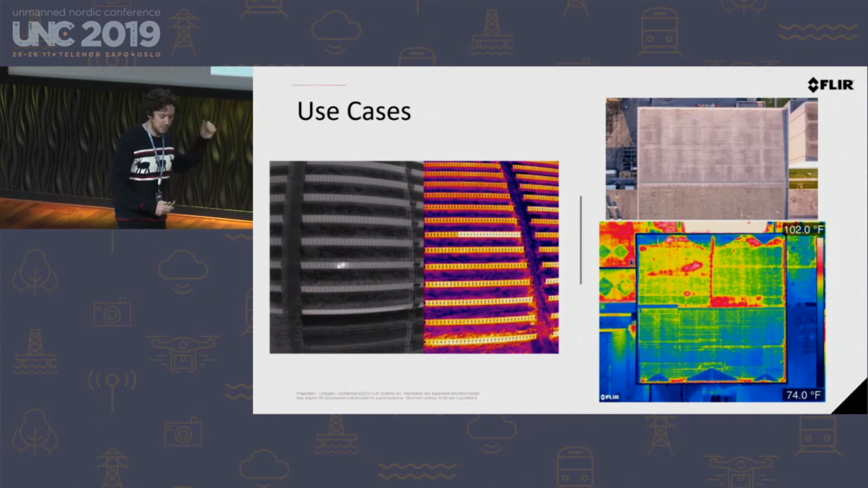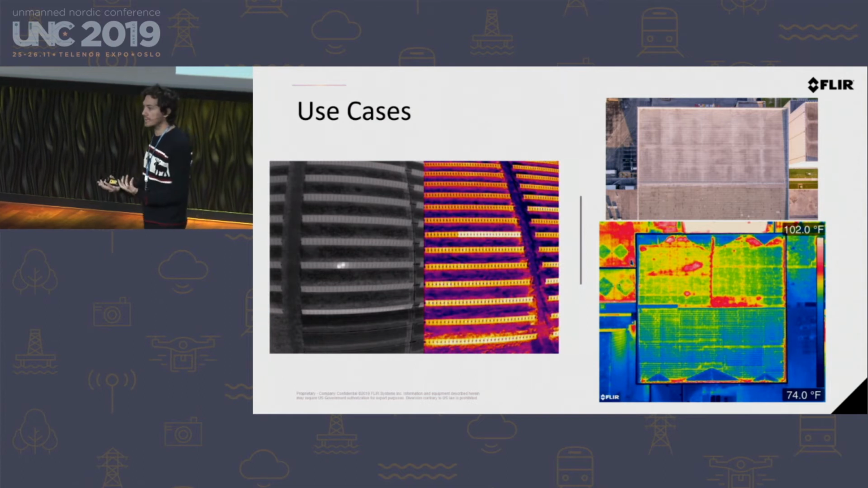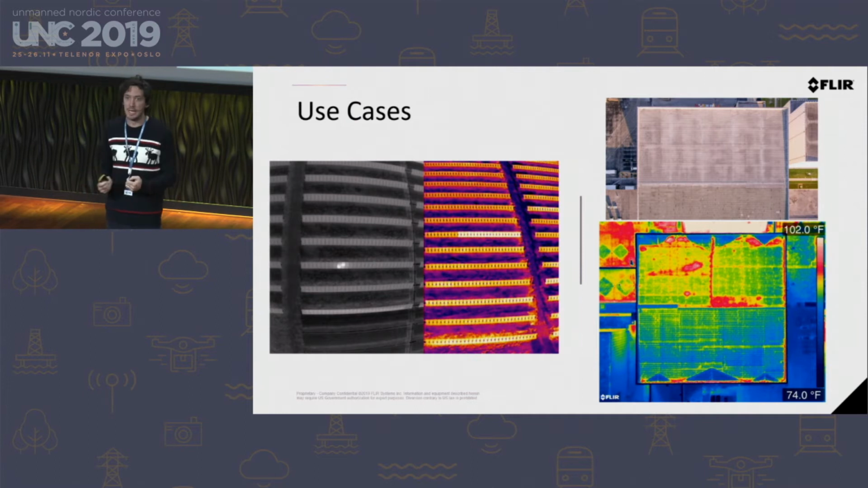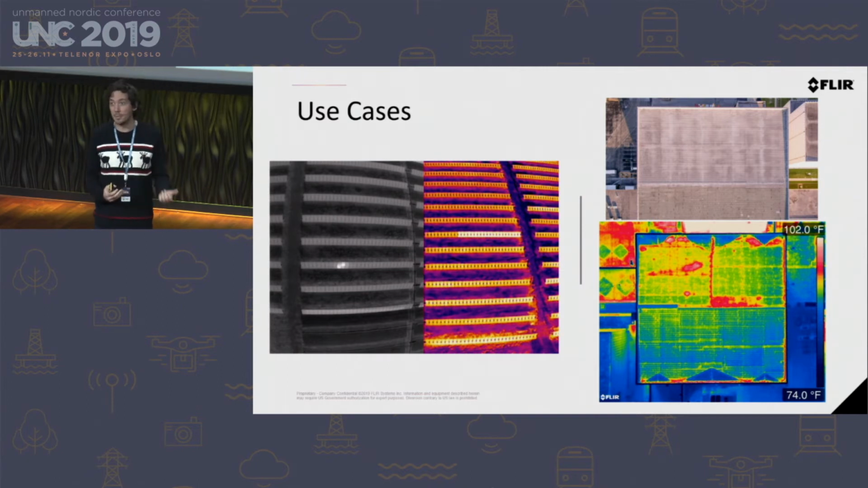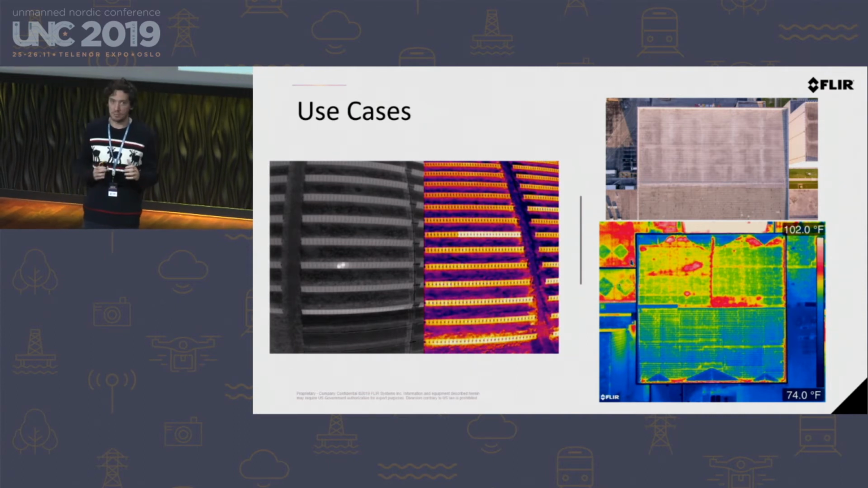So I'm going to talk about, again, mapping, and I'm talking about it in the framework of two use cases. First is going to be solar. Compared to traditional inspection methods for solar farms, drone technology is said to be between 6 and 10 times more efficient as far as the amount of time that it takes to do that complete inspection, plus it's much more accurate. So solar is one area where thermal drones are far superior to traditional technology in doing those inspections.